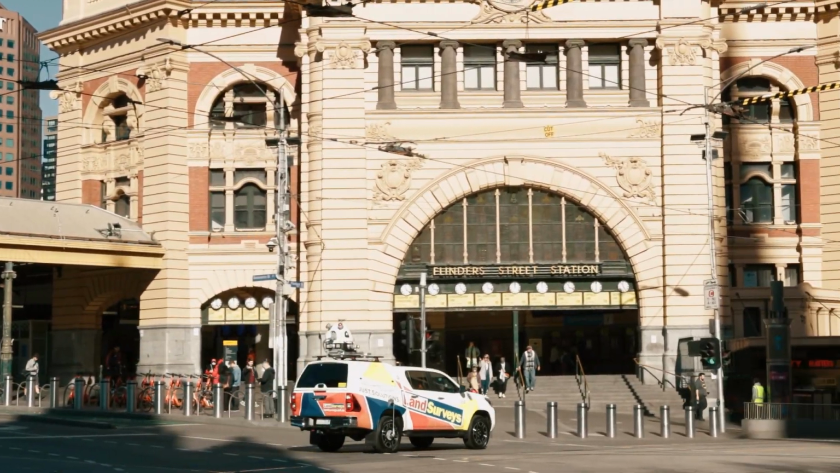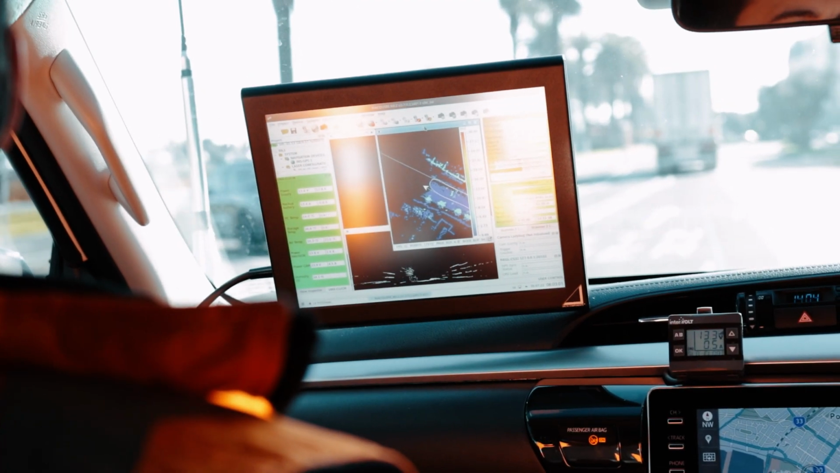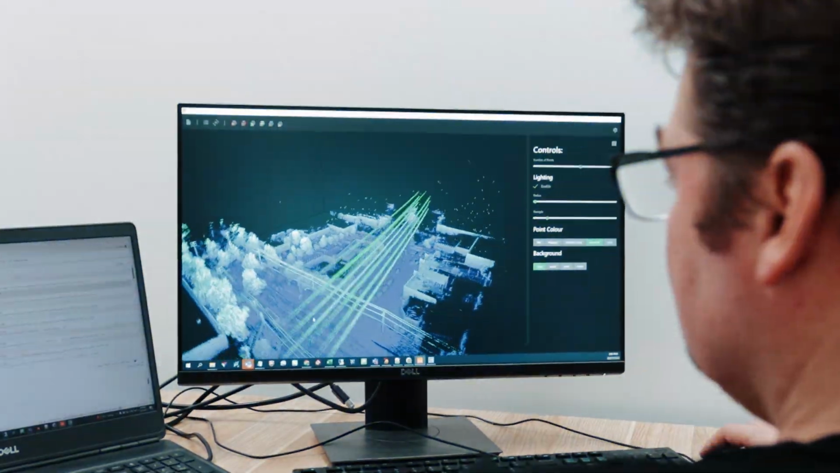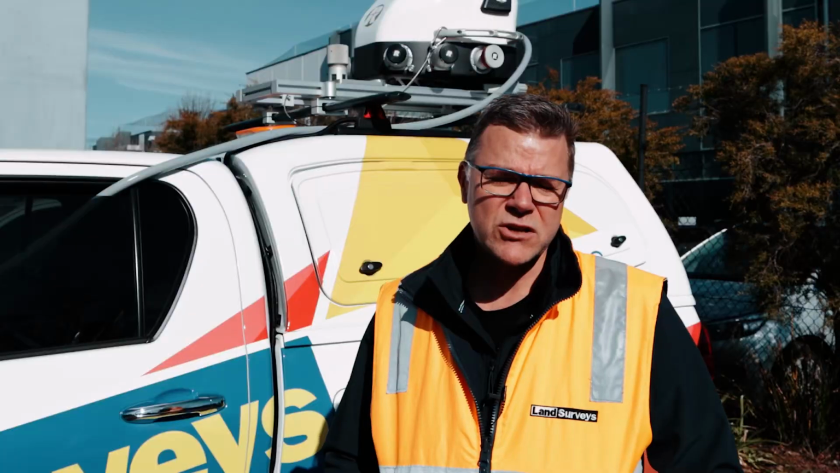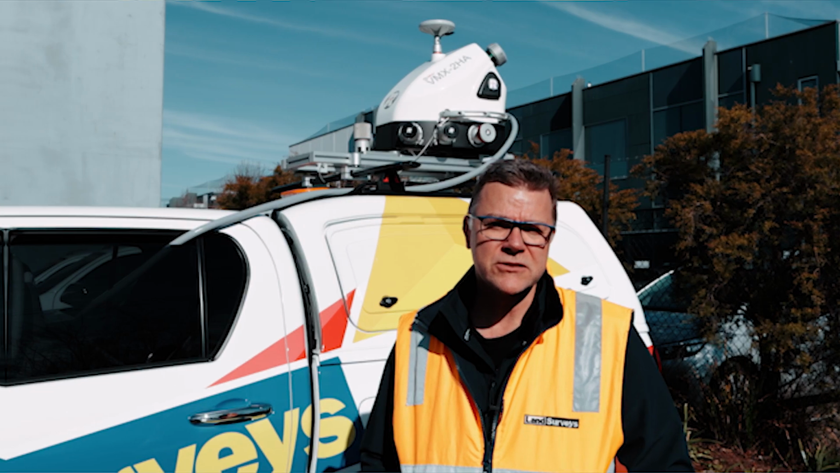The benefit of the big system is because we've got the two heads, we don't need as many passes along the corridor to gather the data that we need. So we can get 3.6 million points per second, and the pattern that it generates allows us to pick up more features on the road or the corridor that we're working in. So it's kind of optimised for heavier and longer types of operations.